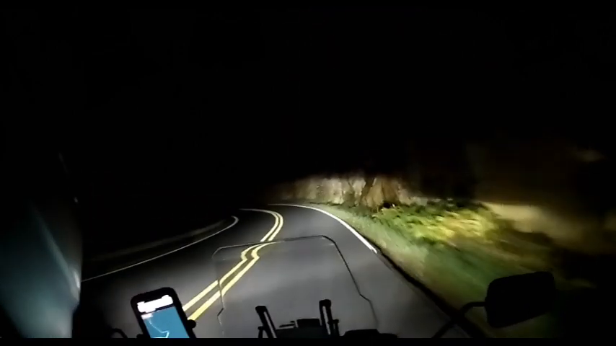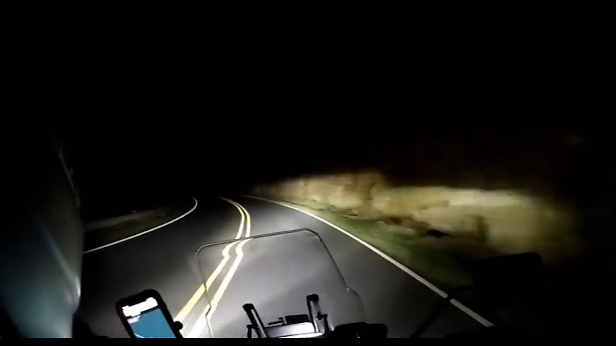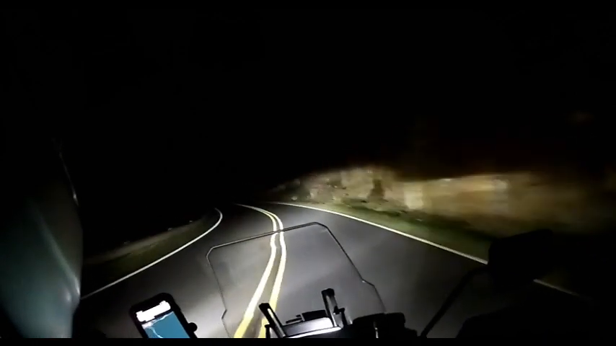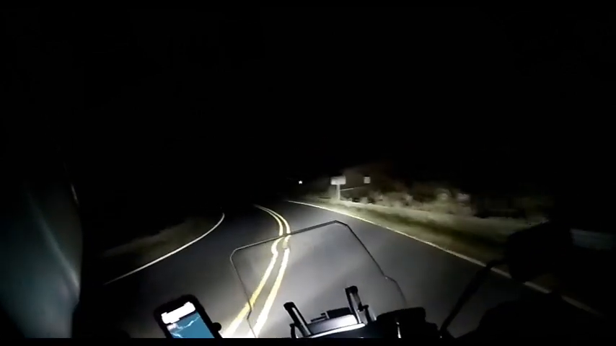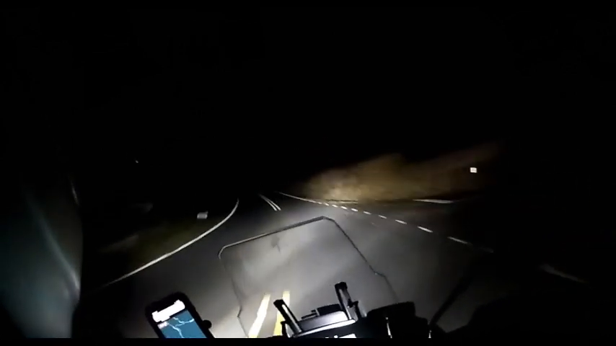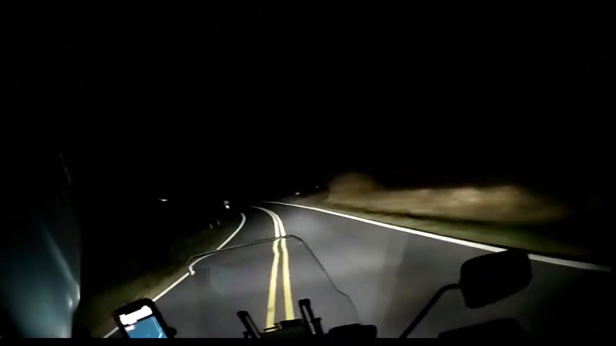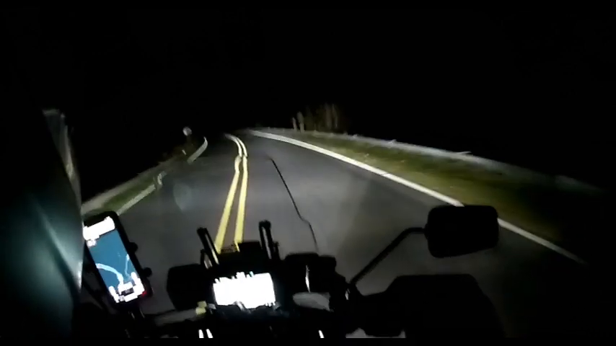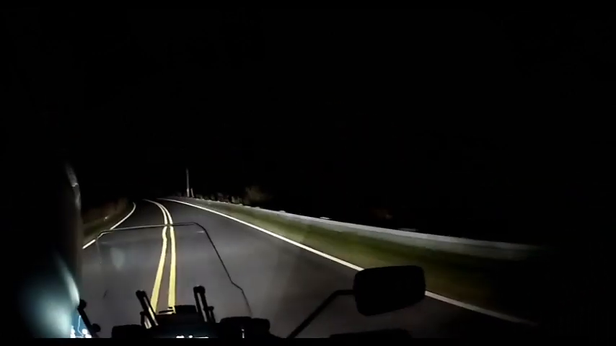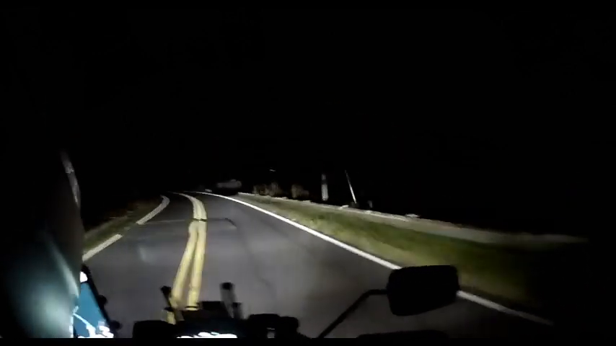Holy cow. Even in the dark. Wow, that was a fun section. I've got 5.4 miles until I make my next turn.